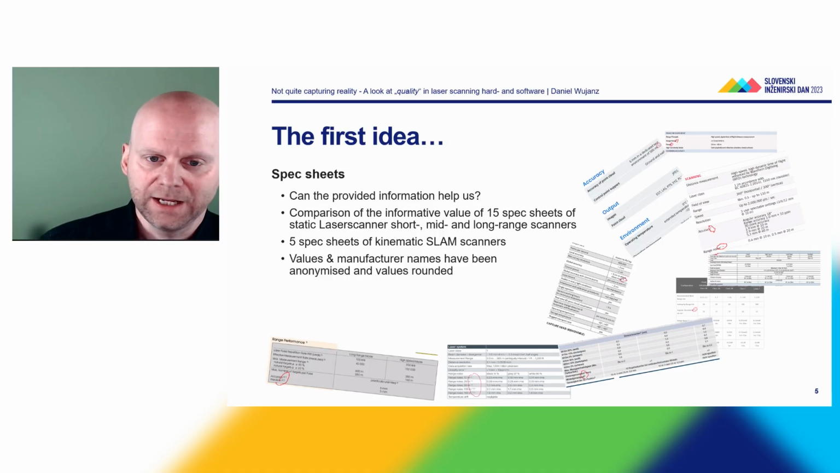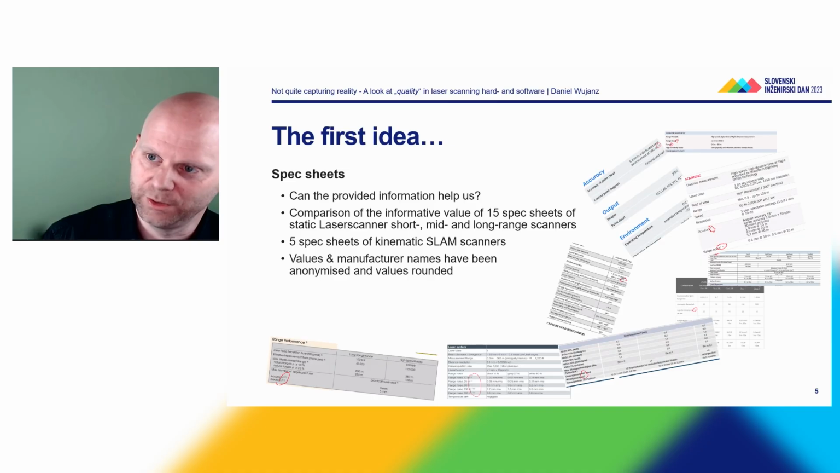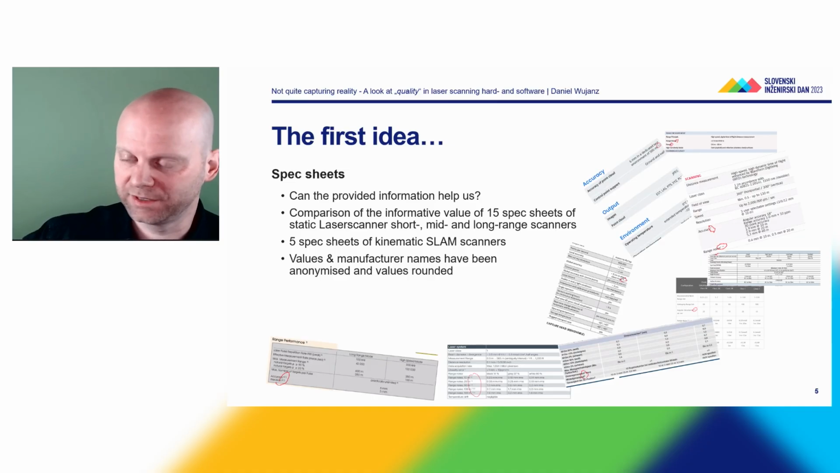So again, I took the same question: can the information provided in a spec sheet help us in court? I had a look at 15 spec sheets of static laser scanners, which are the ones you put on a tripod. I looked at short, mid, and long range scanners. Short range scanners are instruments which have a range of up to, let's say, 100 meters. Mid range is 100 meters to several hundred meters, and long range scanners are everything up to several kilometers of reach.